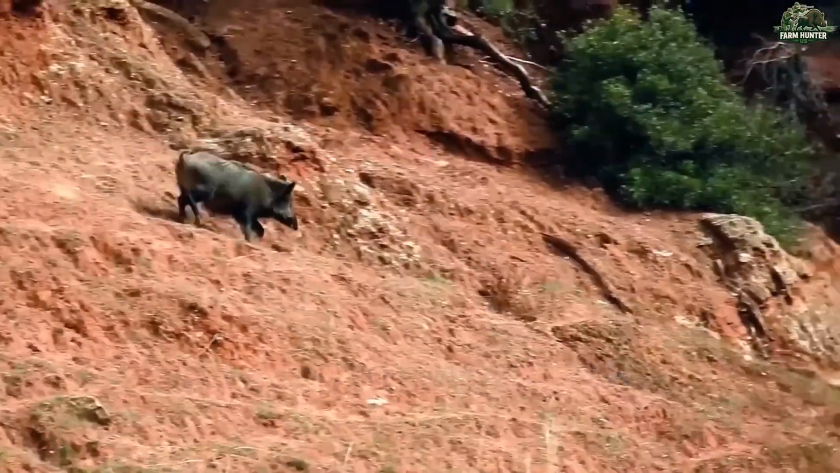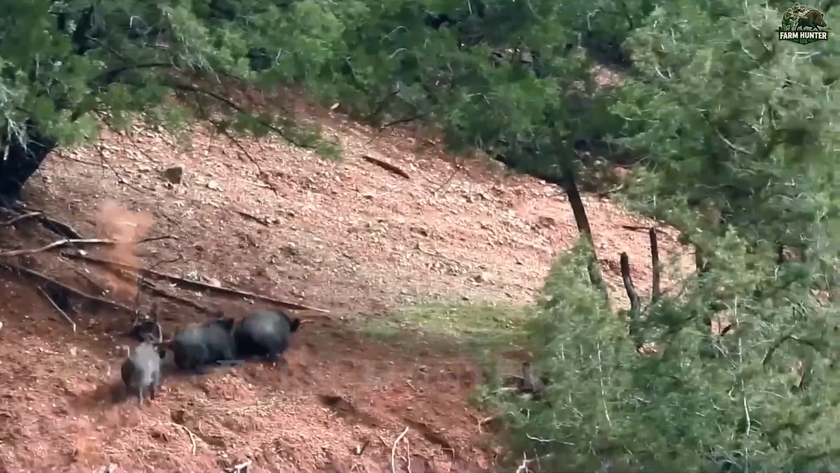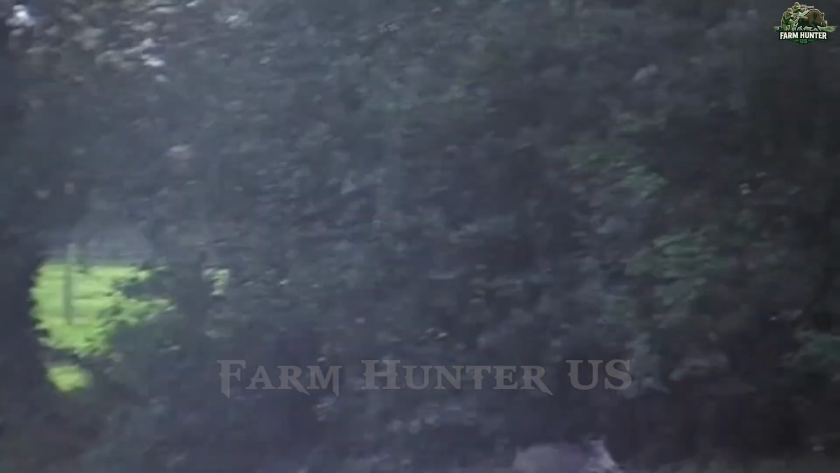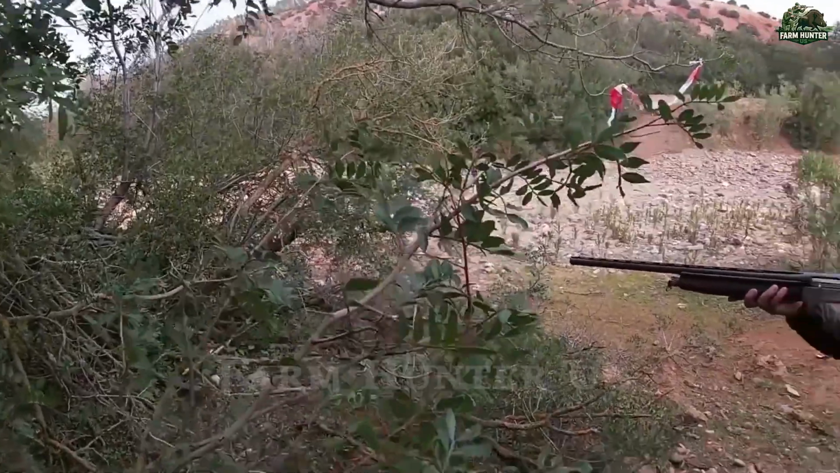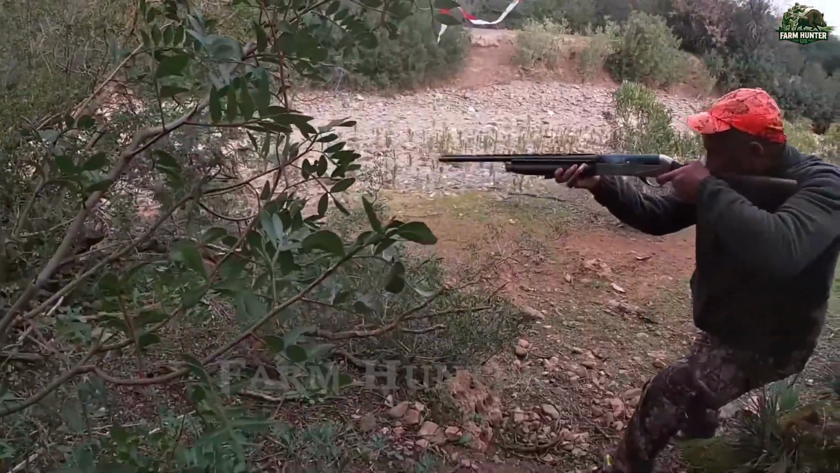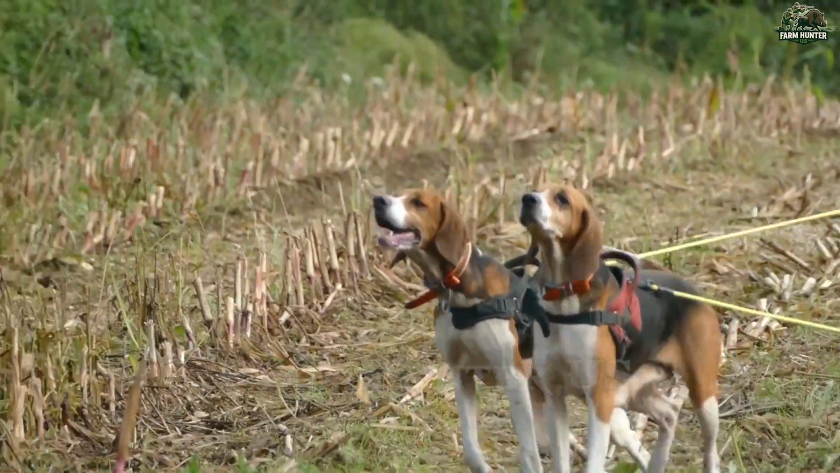High on the ridge, the terrain grew more hostile. Thorns and broken branches slowed us down, but nothing stopped our pursuit. From behind a bare tree, a silhouette shifted. It was the boar. Before we could react, it charged straight toward us. But our lead dog cut it off mid-run, forcing the beast into the open.